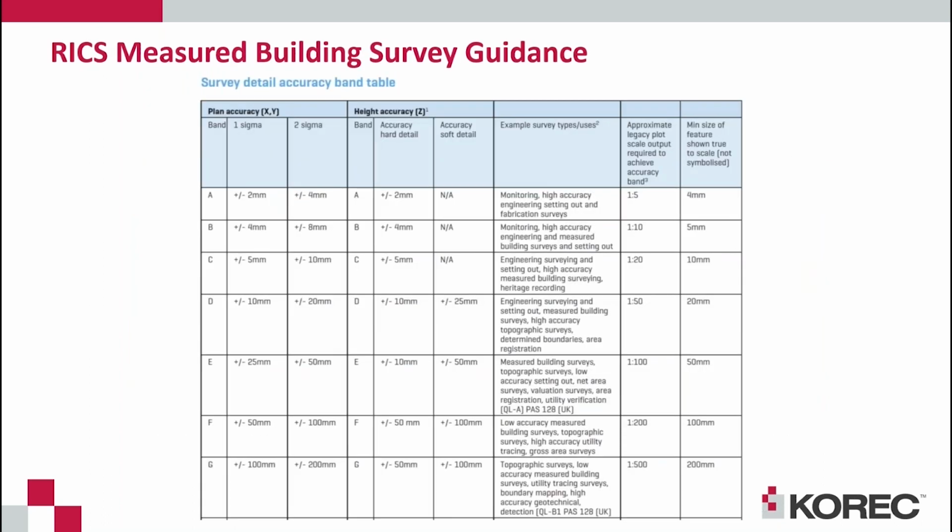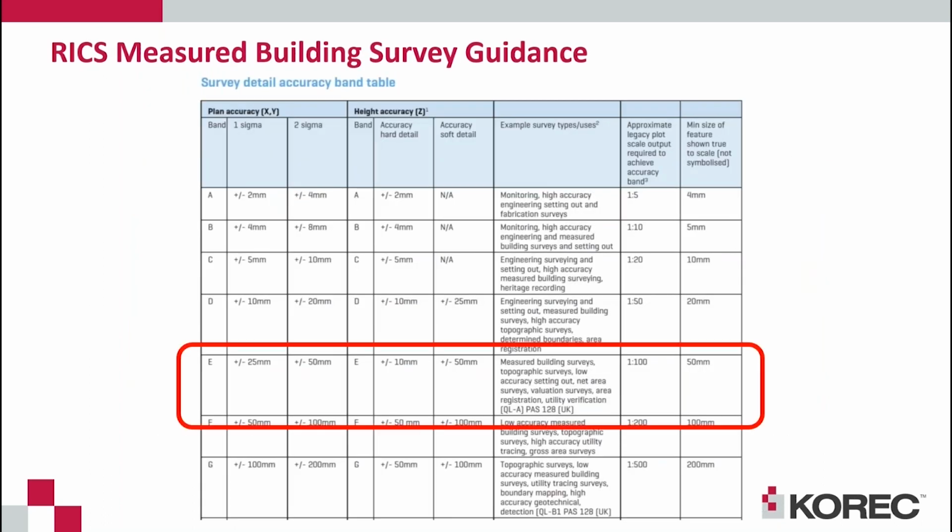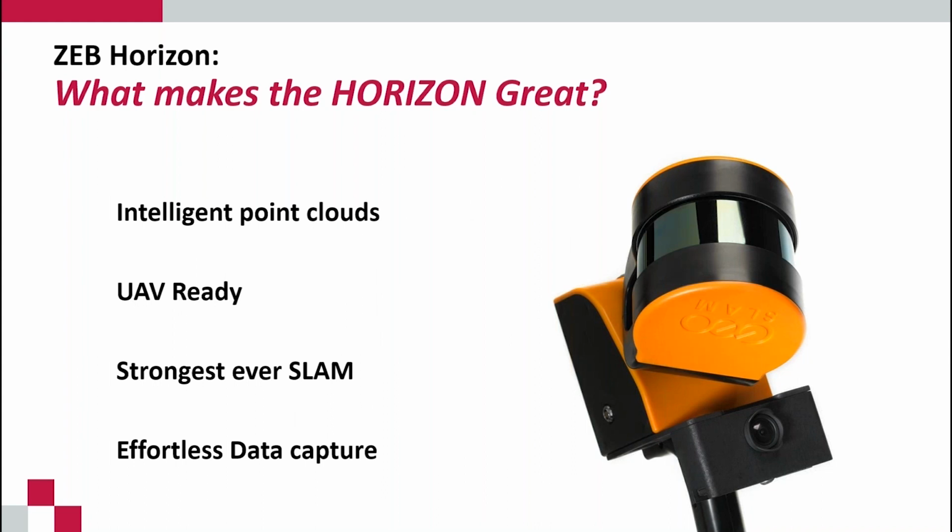And then this is just a look at the level of detail from RICS. We actually sit in Band E with the ZEB-REVO. So it's this type of work that RICS, bizarrely, actually recommended it for us, but we sit in that 1 to 100 scale bracket, so Band E. So then this is the different sensor, the ZEB-HORIZON.